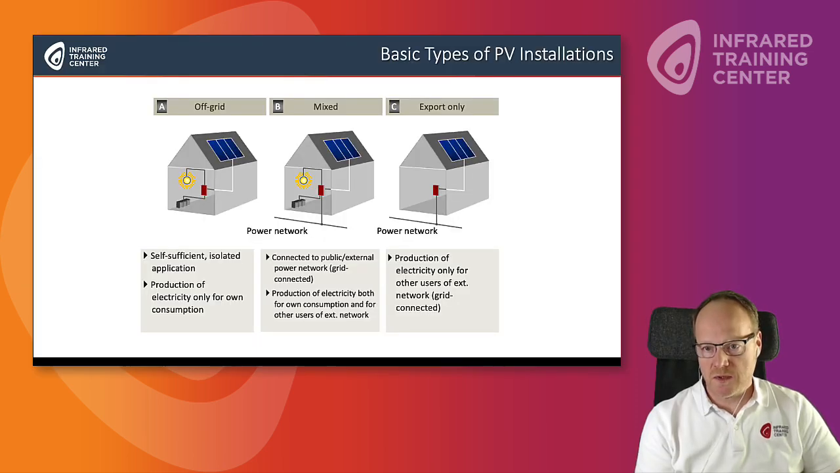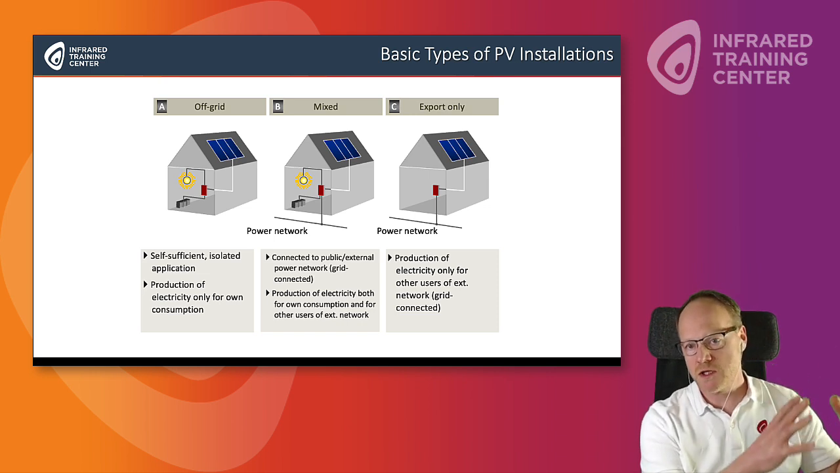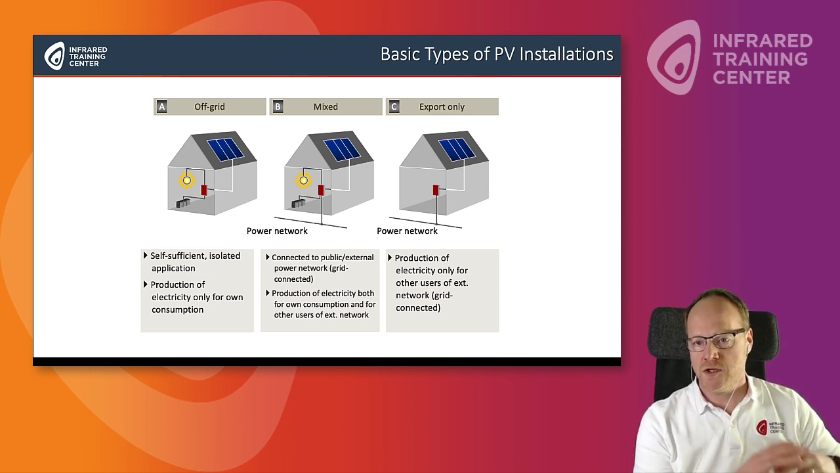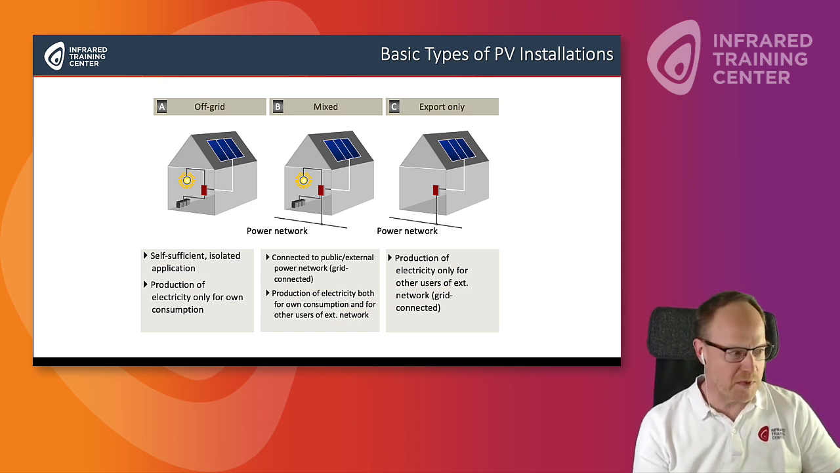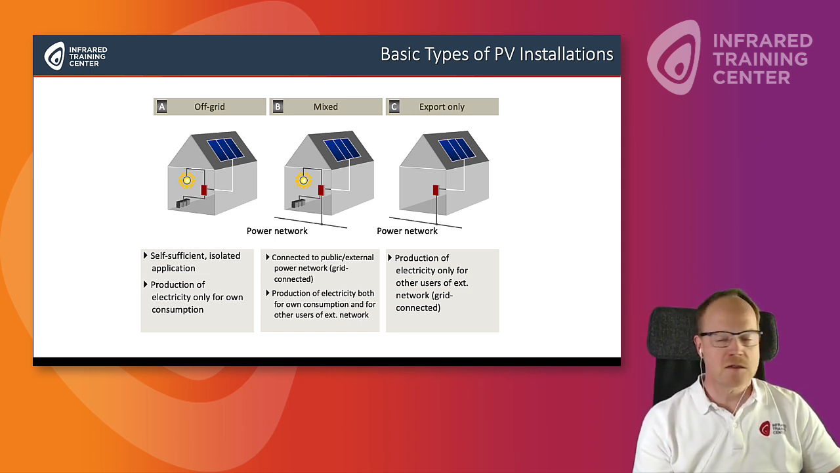The first type is the so-called off-grid, which means that it's self-sufficient, so it's isolated, it's not connected to any external power distribution network. It could be somewhere on your garden house maybe, so you have a solar generator and maybe a battery, and you're just powering some devices. Yeah, the lawnmower, for example, this would be a typical off-grid installation. So you only produce the electricity for yourself.